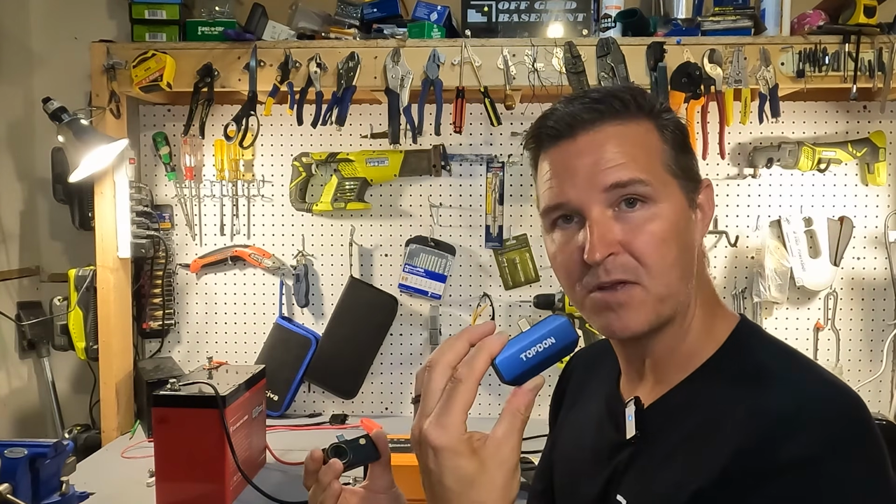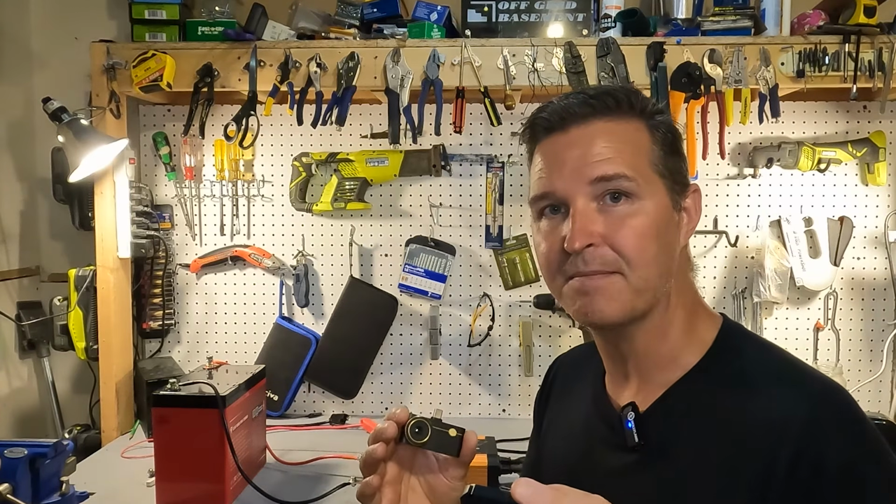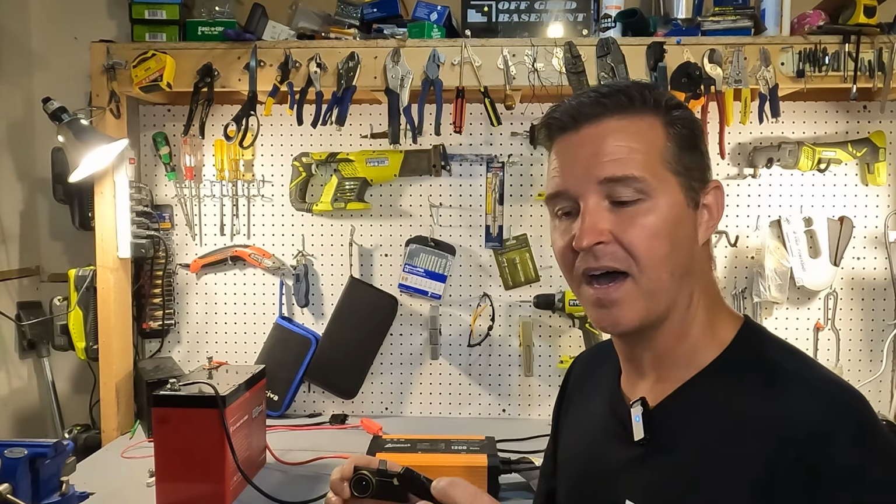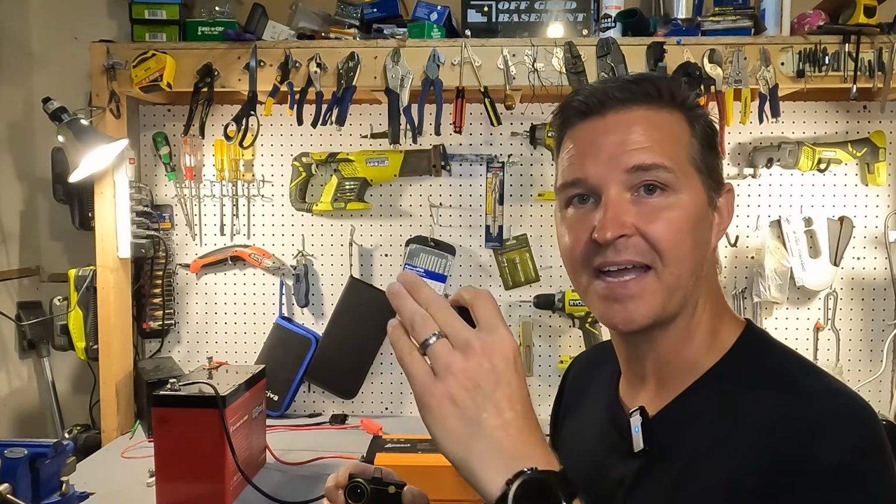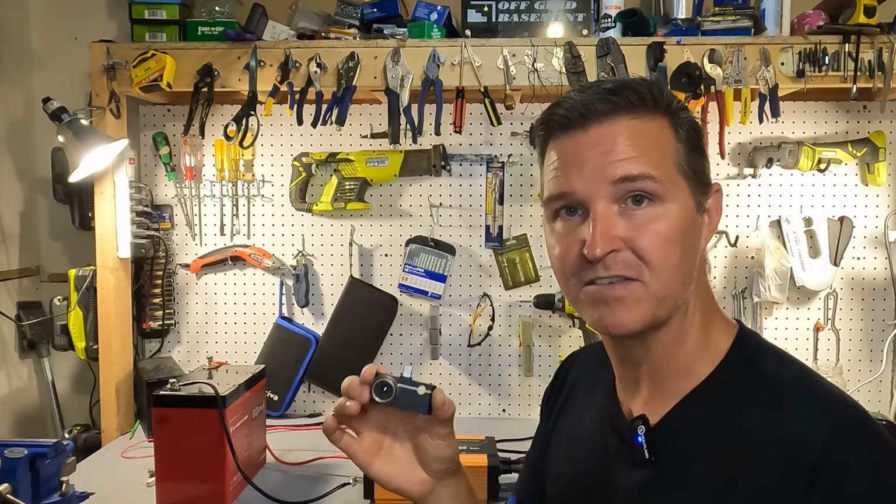When it came to the TopDon, the image quality wasn't as good. It is fuzzy. You can still see what you're doing, but the clarity is nowhere near what the ThermoMaster is. With the TopDon, I really like to be able to see a top and bottom range. That is something the software for the ThermoMaster just doesn't show.